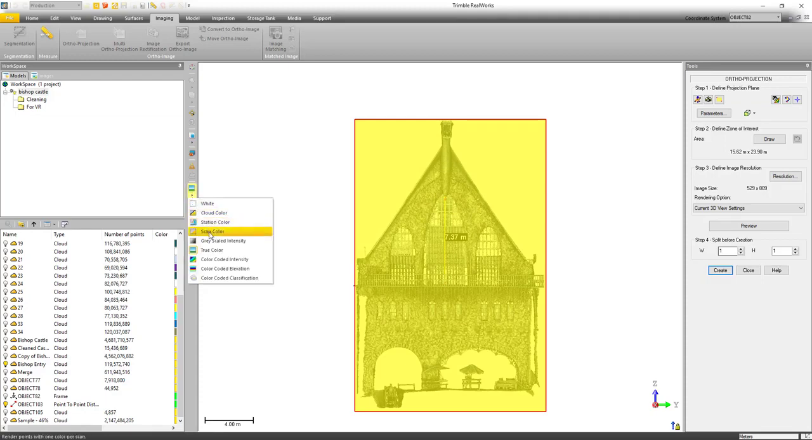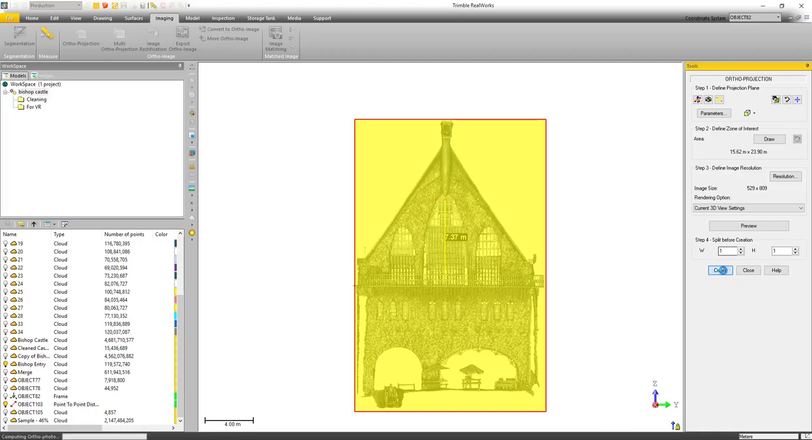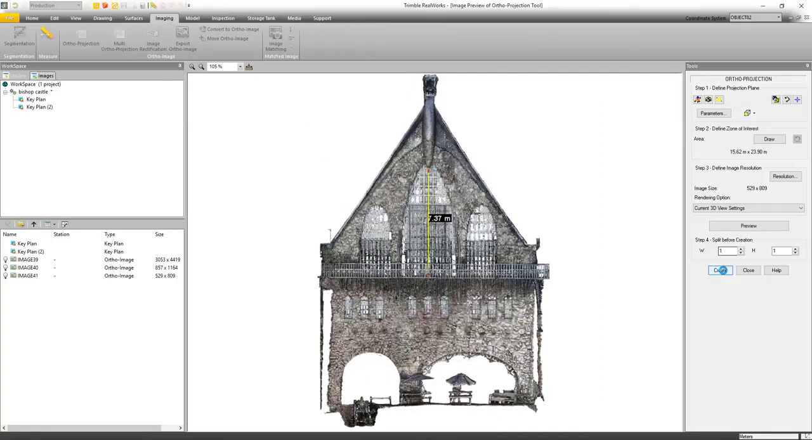You can choose any of these renderings. I've got true color now, but you could choose scan color or intensity or grayscale. And in addition, you can also go through and select different shading. For example, here's no shading, and here's with the ambient shading, and then finally with the better enhanced ambient shading. So I'm just going to go ahead now and click Create to create the orthophoto. You can see the processing in the lower left. It's going to take a minute, so I'm just going to fast forward this.